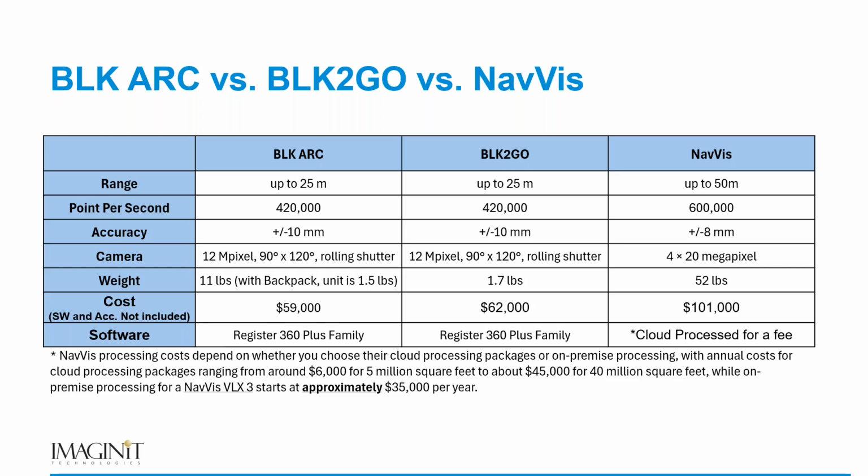And the BLK ARC, if we come down to the weight of this thing, as I mentioned earlier, we're just over 11 pounds with the backpack. BLK to go, it's 1.7 pounds in your arm, which again, fantastic device.